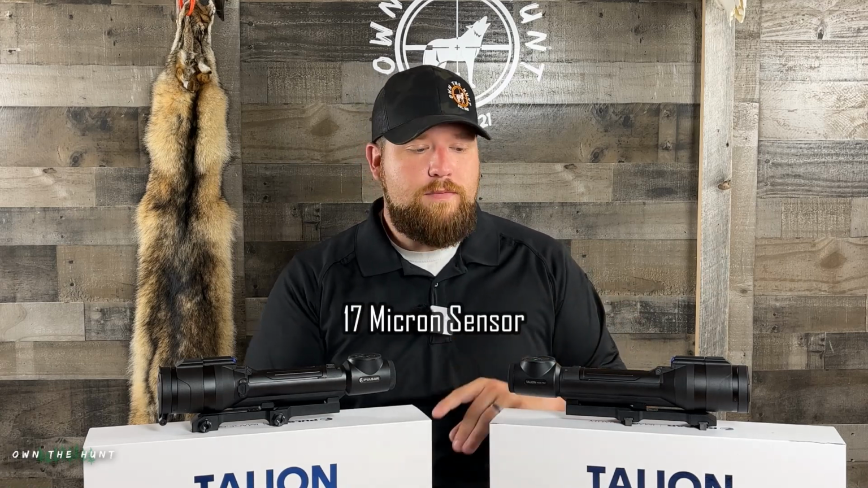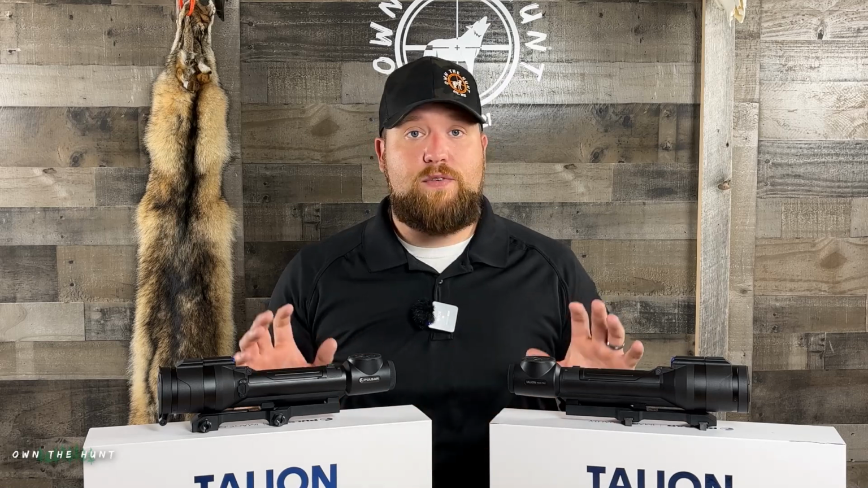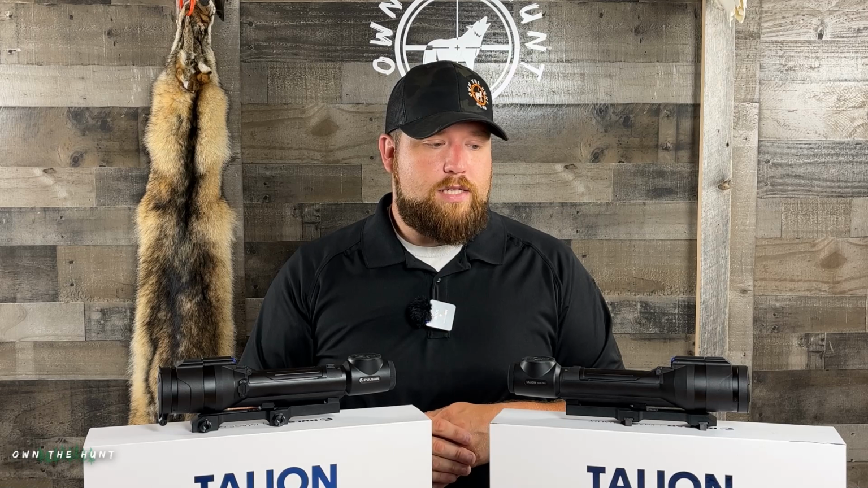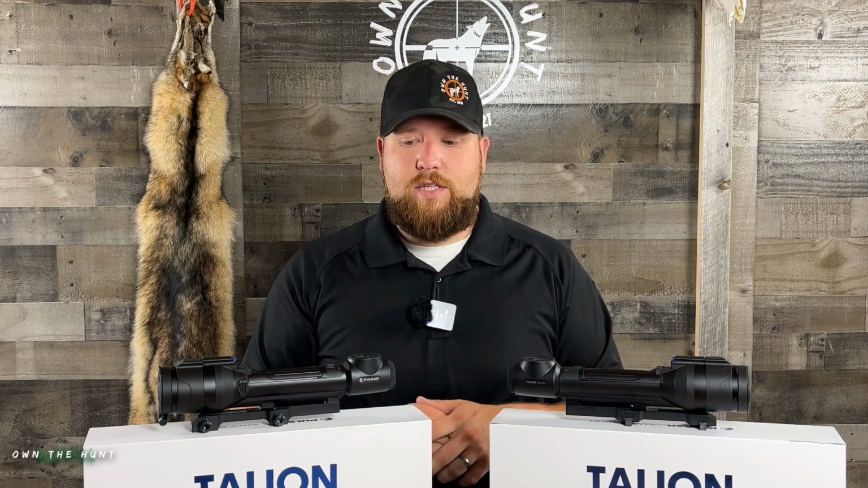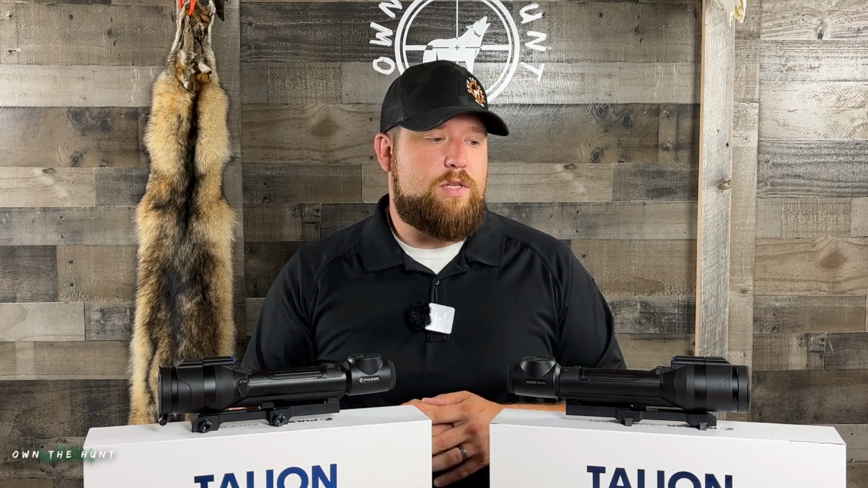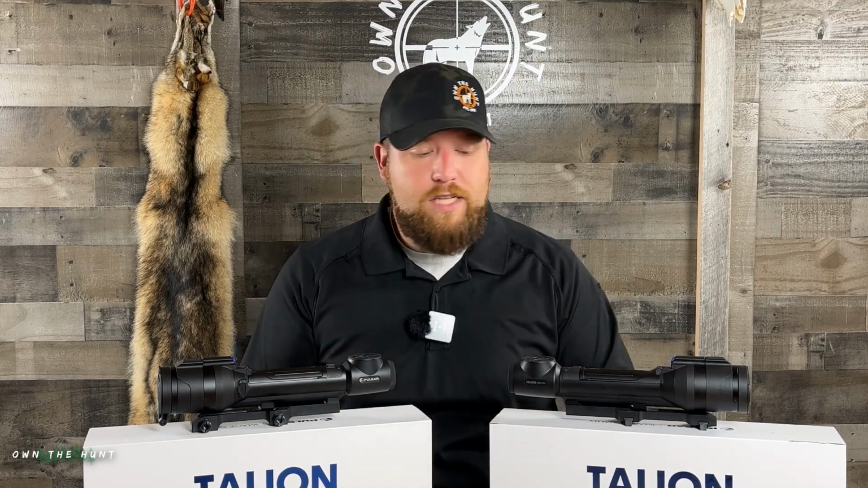Now, they both have a 17 micron sensor. So neither one of these has stepped down to the 12 micron sensor, and I think that's fine. Pulsar has used that 17 micron sensor for the past few years now, and it's worked out really well for them. They're able to really pump out a pretty sweet image with these things. So no issues there with the 17 micron sensor. And that's pretty much it.